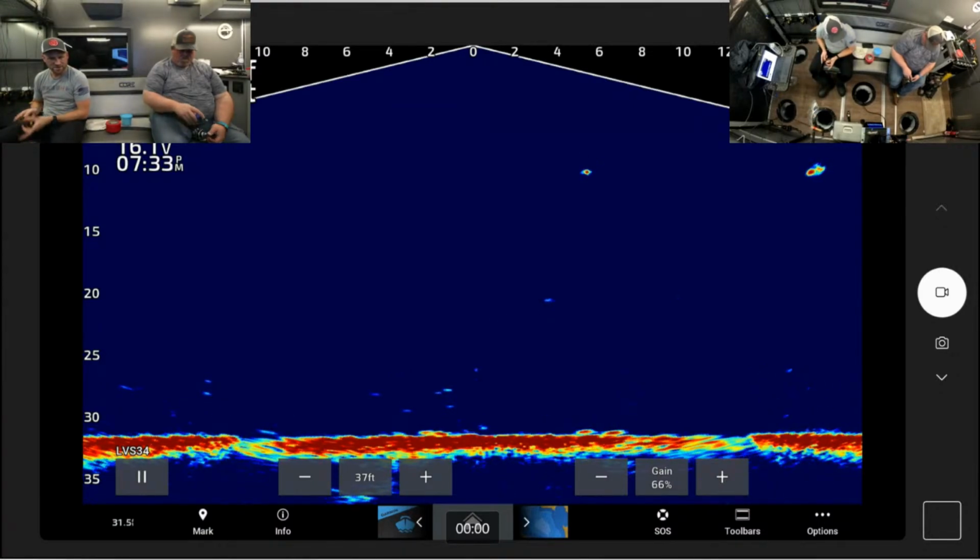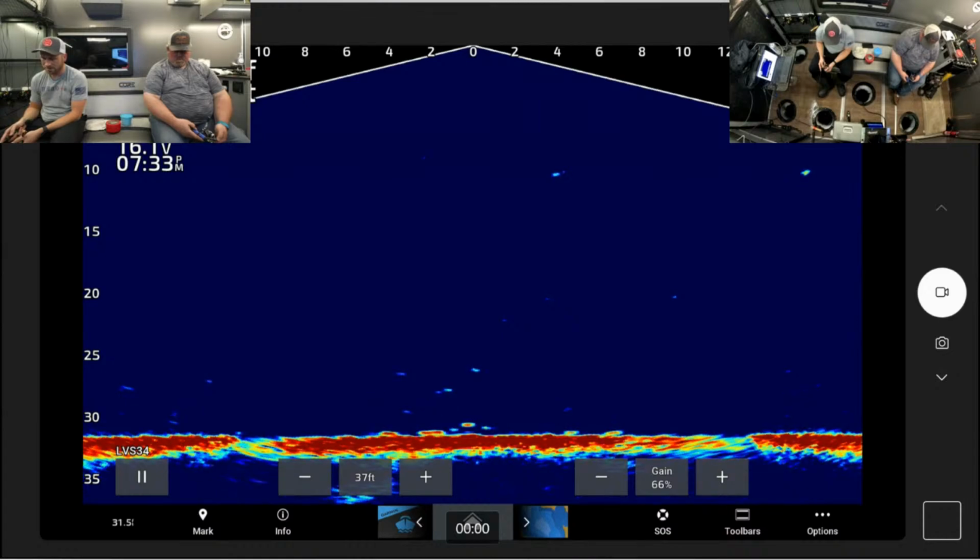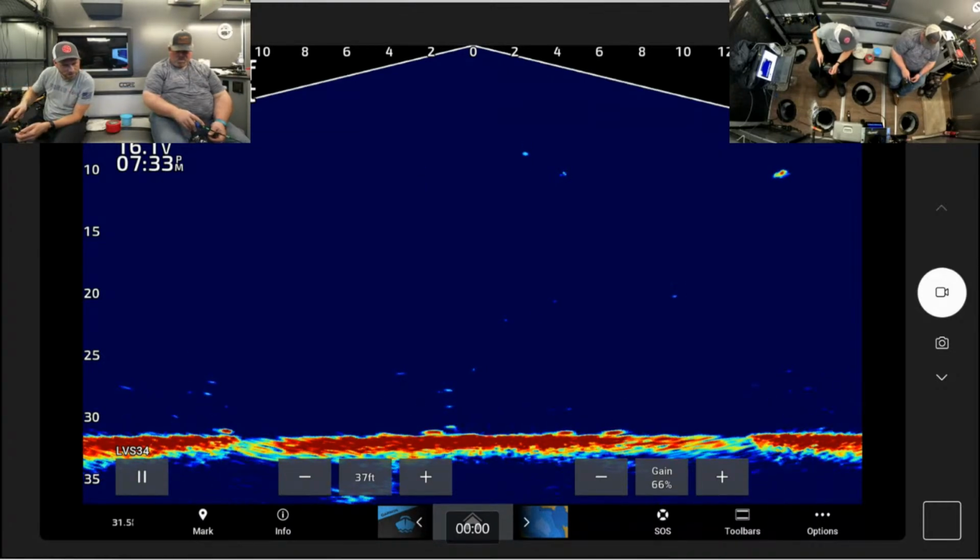But yeah, it is nice not having a generator going. I do have one with me, though, so if I need to top her off, I can, since I don't have a solar setup on here. Trying to get that mark here. I think it's inching this way now.